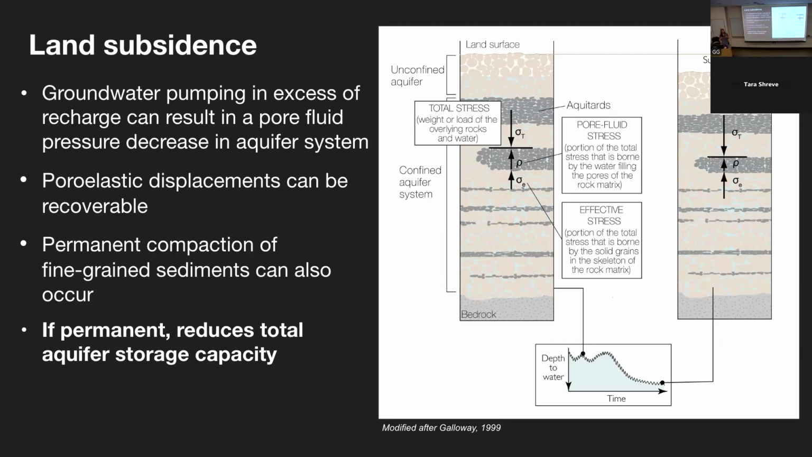When you have groundwater pumping or withdrawal of water from the aquifer system, you have a decrease in that pore fluid stress and an increase in the total effective stress, because the total stress stays mostly the same. And so you're going to have a compression of those sediments. And if you reach a certain stress threshold, you can have permanent compaction that occurs, which reduces the amount of aquifer storage capacity over time.